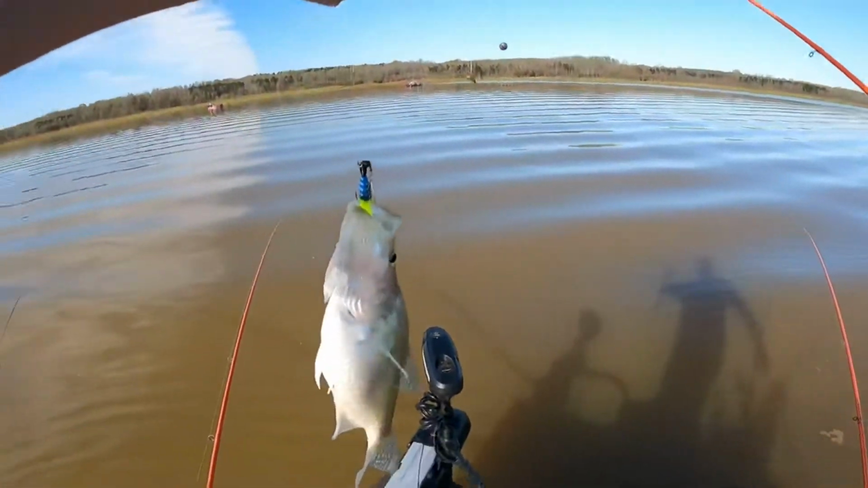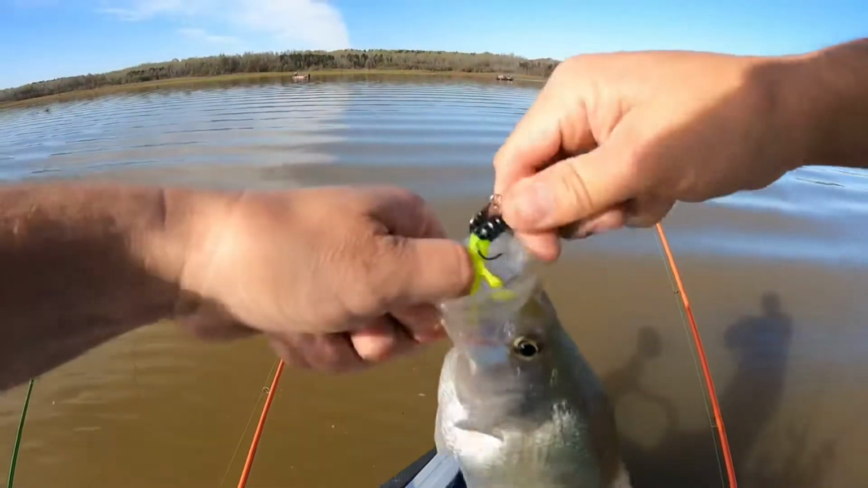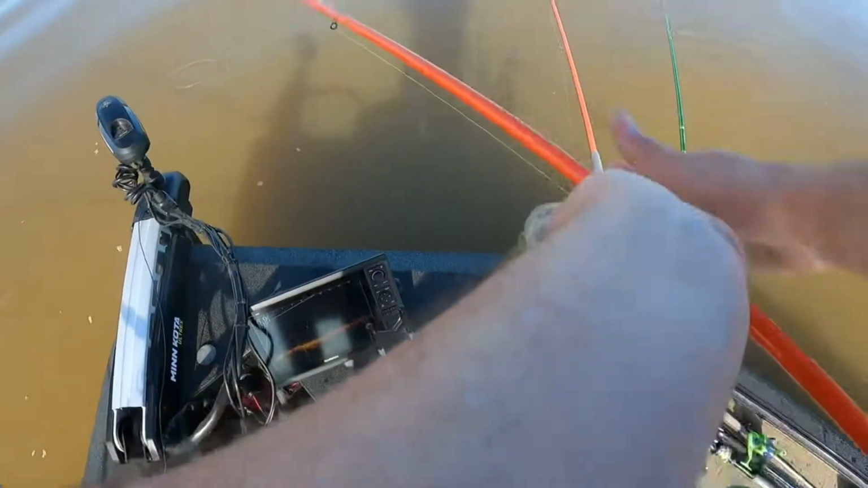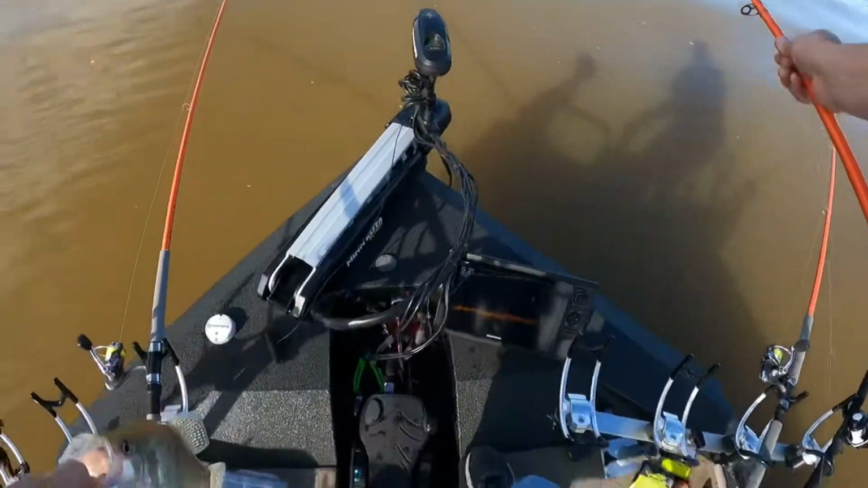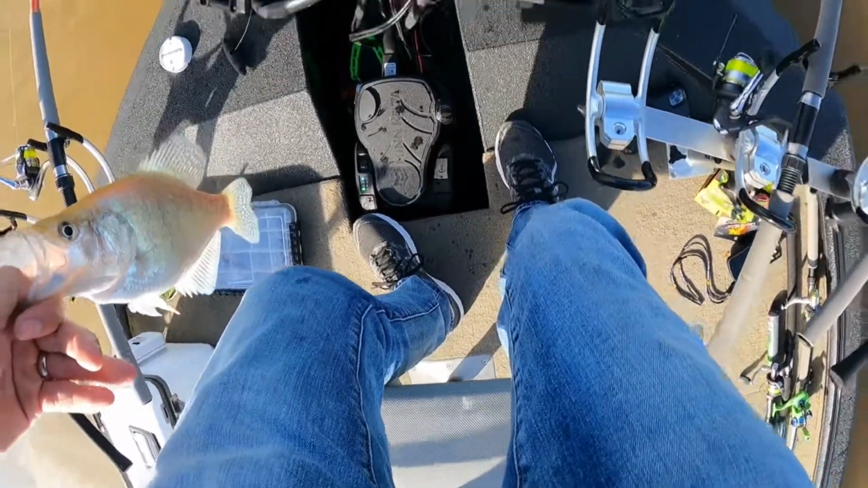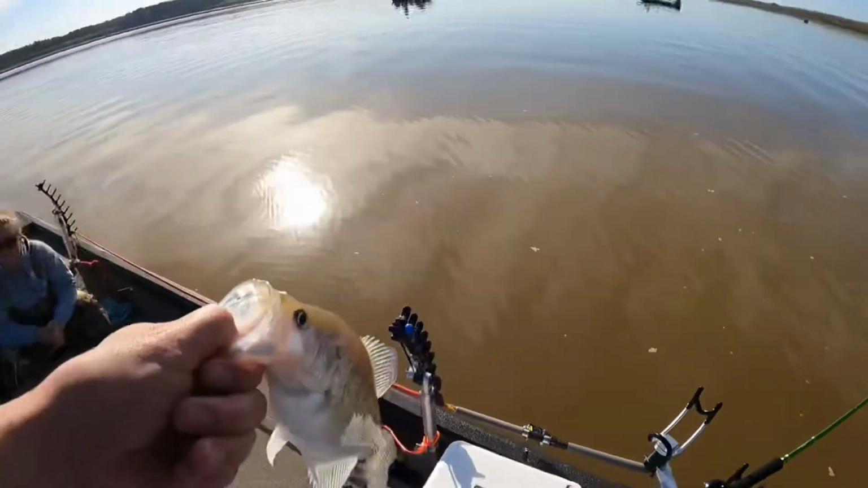That looks like a little small female. She is full of eggs. I have to measure her too, because she ain't much. Oh, I need to put my minnow back on there too. Give her a measure.